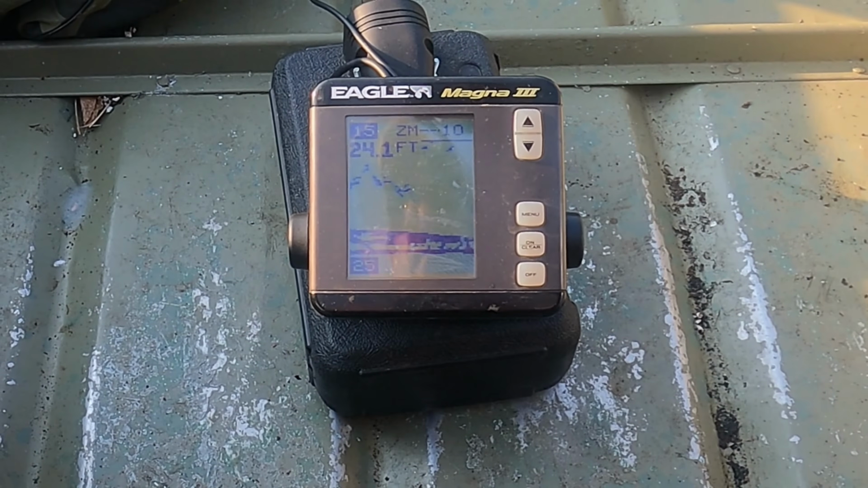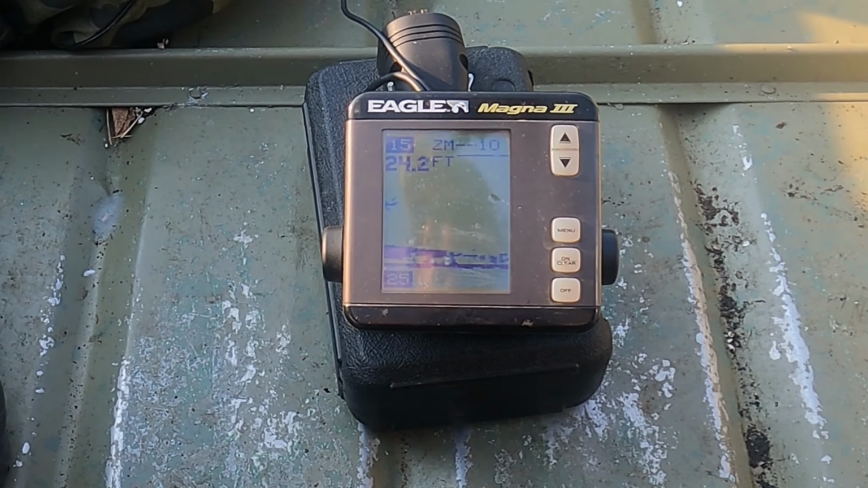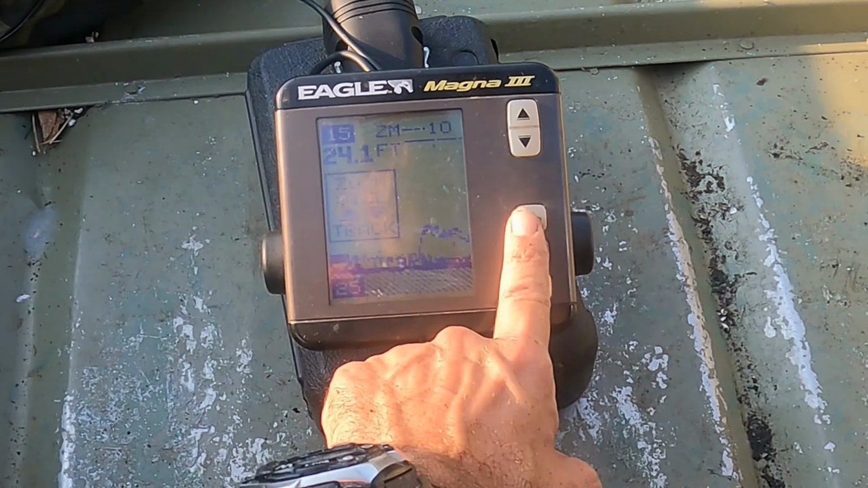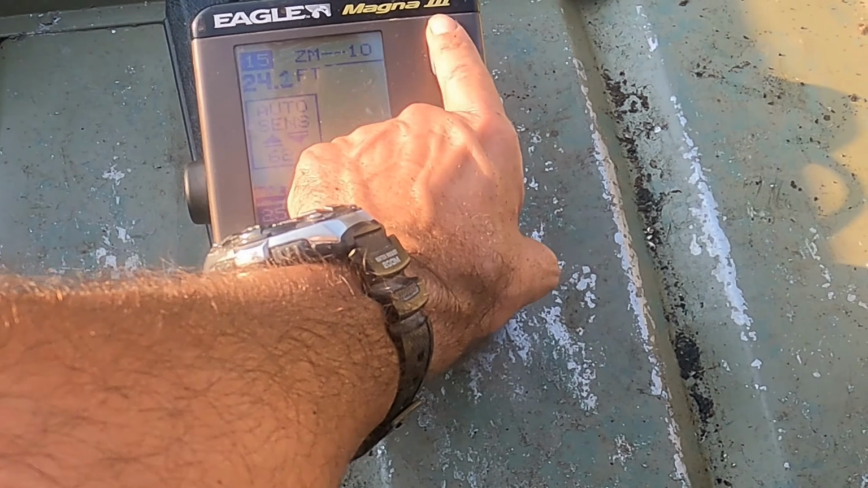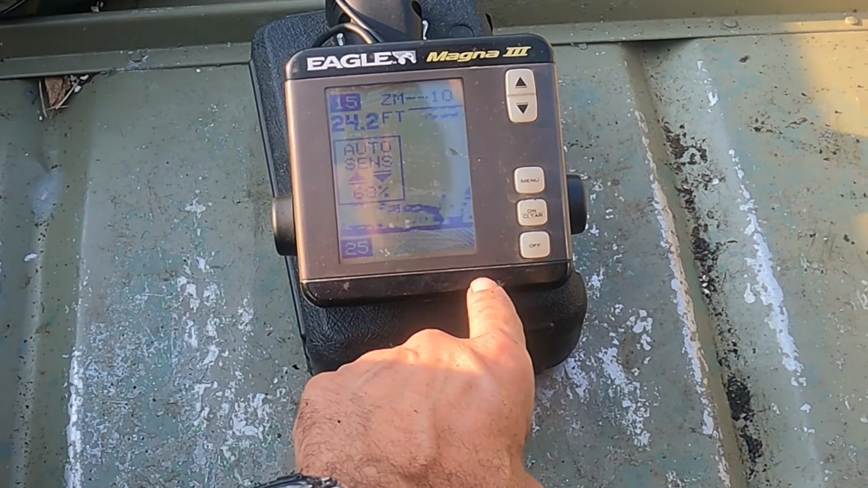You may have to raise your sensitivity to see your lure. And that's accomplished by going through your menu items. And there's your sensitivity. If we raise it, we'll get a thicker band.